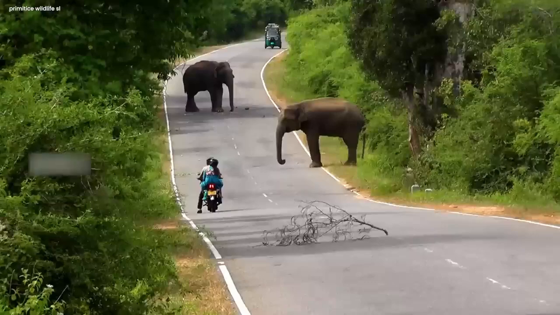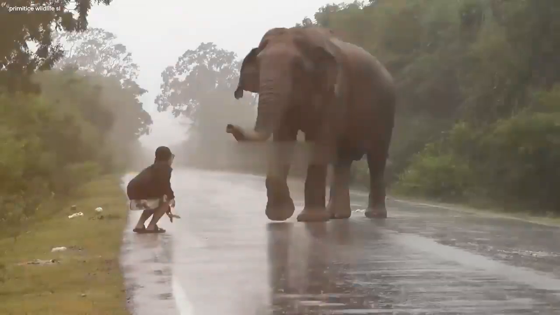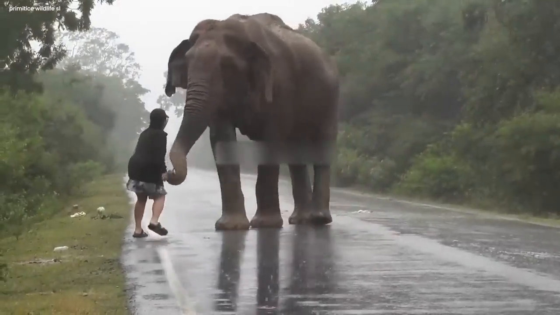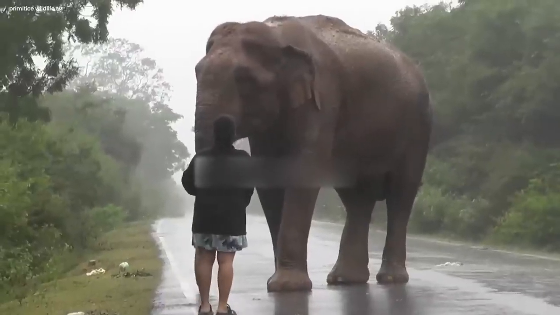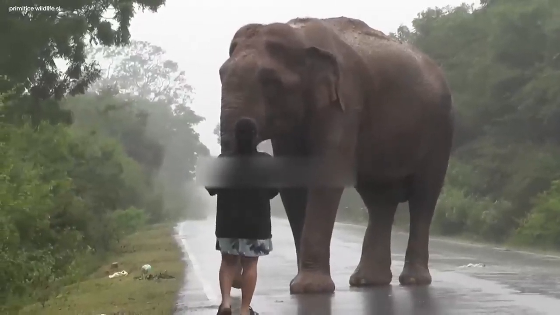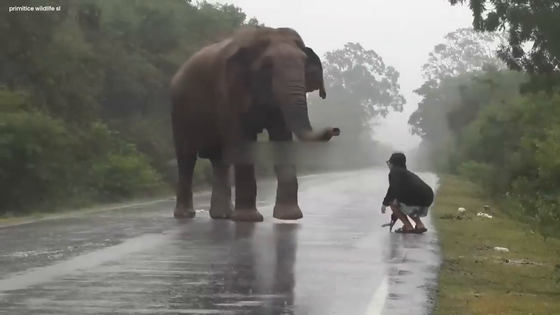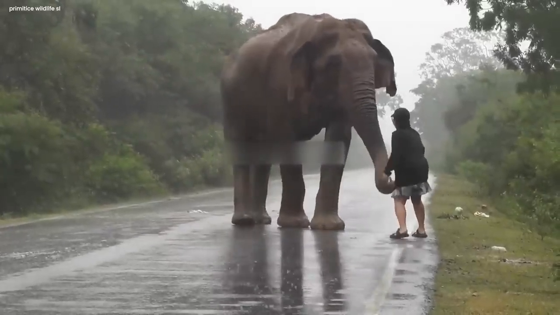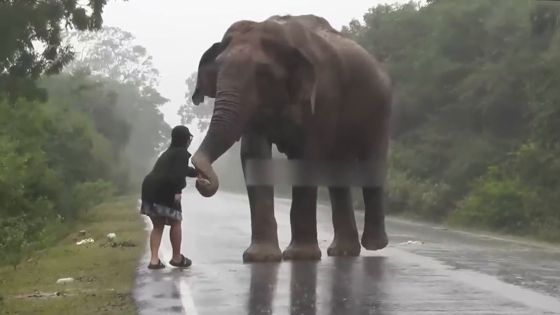Wild elephant. In the heart of the forest, a trail camera caught a jaw-dropping scene, a gutsy woman feeding bananas to a wild elephant right in the middle of the road, rain pouring down. Onlookers, a mix of disbelief and amazement, watched as she fearlessly interacted with the massive creature, risking closeness that left some in awe and others worried for her safety.